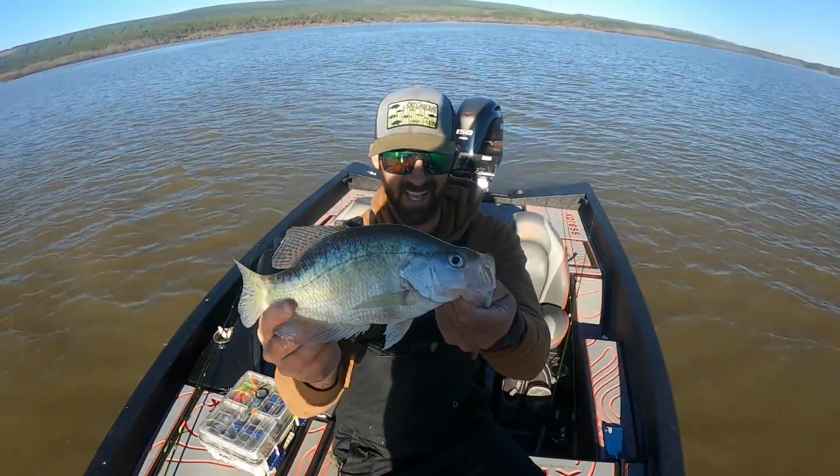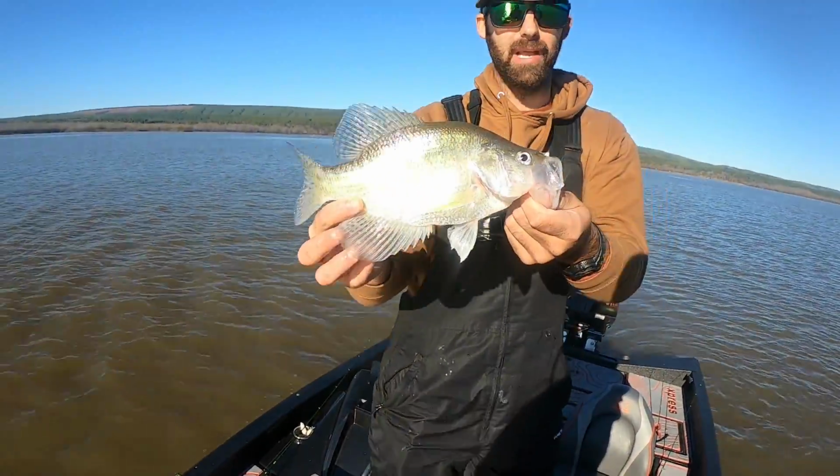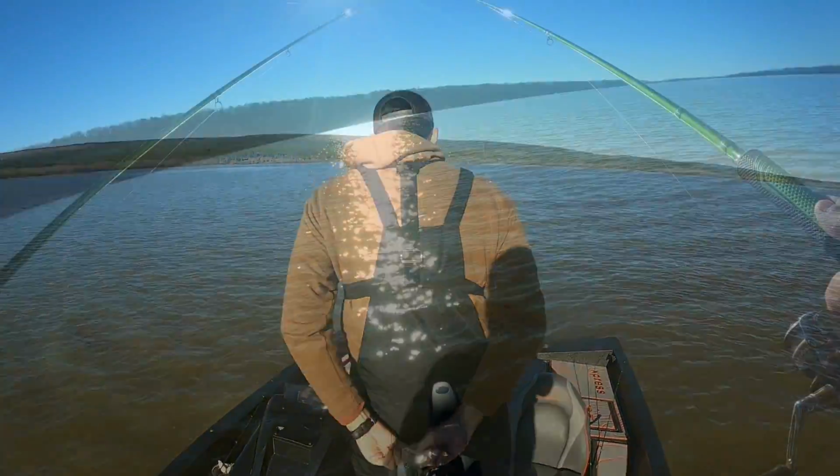Heck yeah, nice slab crappie. Beautiful, beautiful fish. Looks like there's some more down there too. So hopefully we can fire that school back up and get some more nice ones in the live well. Beautiful. Let's go. Good job, Cole. Let it drop.